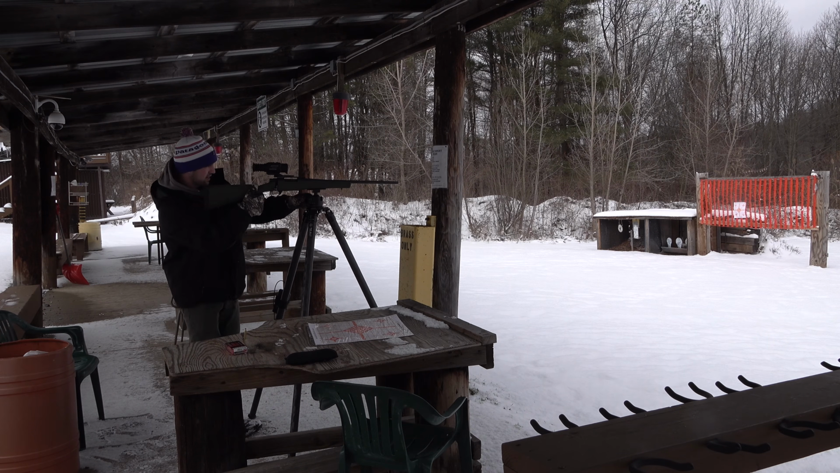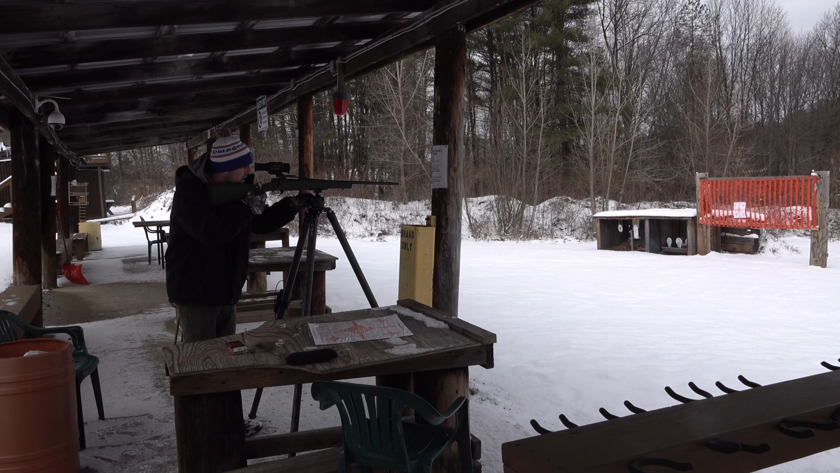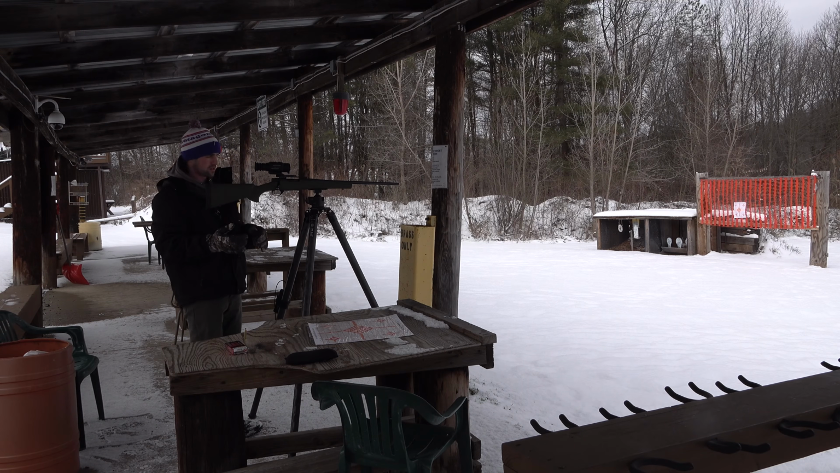Alrighty, so this is where a tripod like this comes in handy, or a bog, because you can lock it in on that first middle hot hands that we just shot at. You just lock the gun in where it's right on there, and then when you have that, you can kind of step aside and then play with your scope and move it over. So you could do it with bags, it's just a little more tricky.